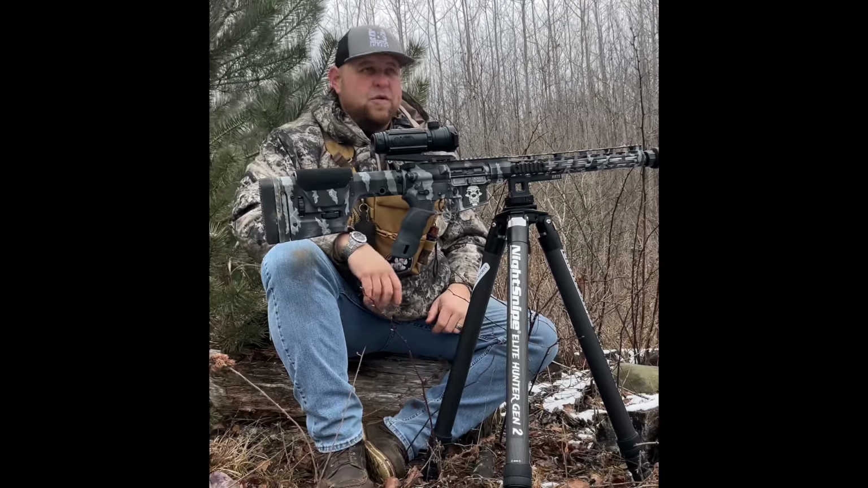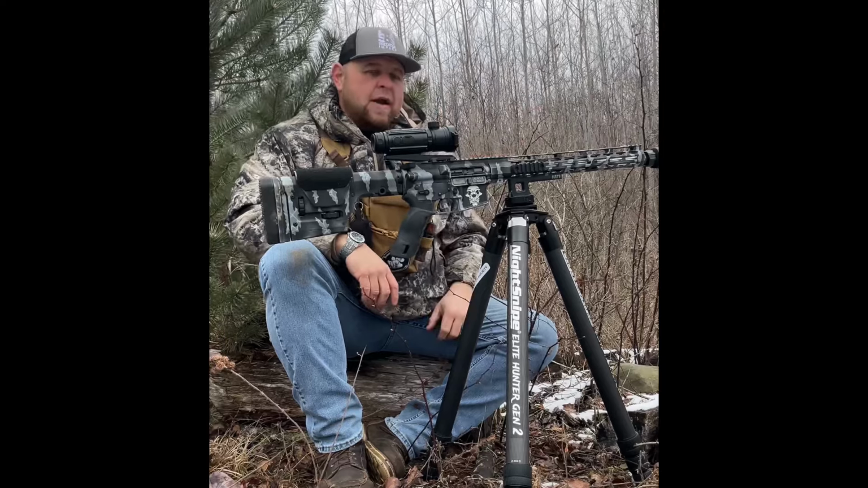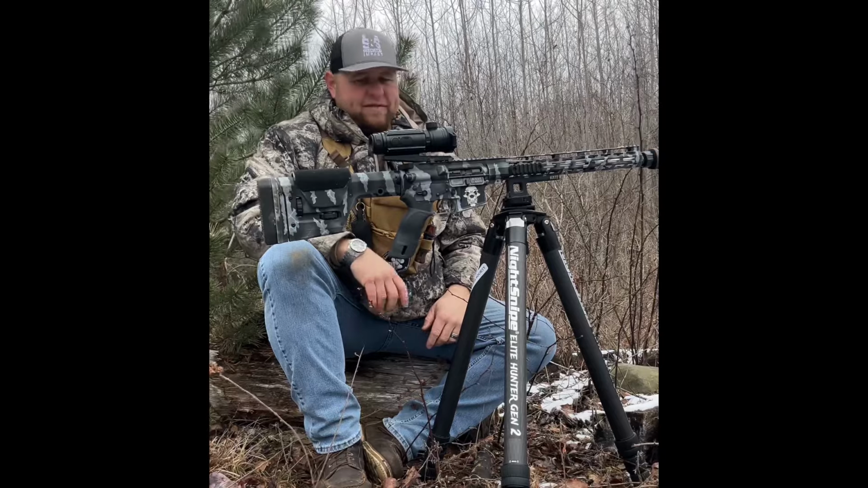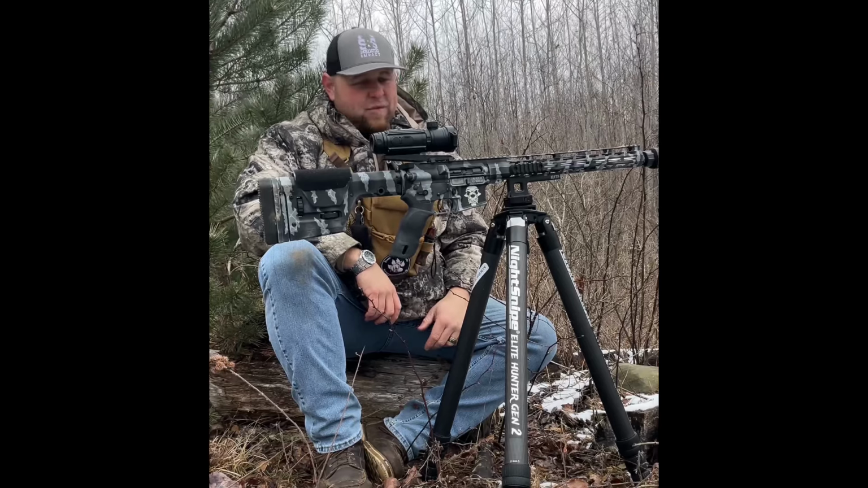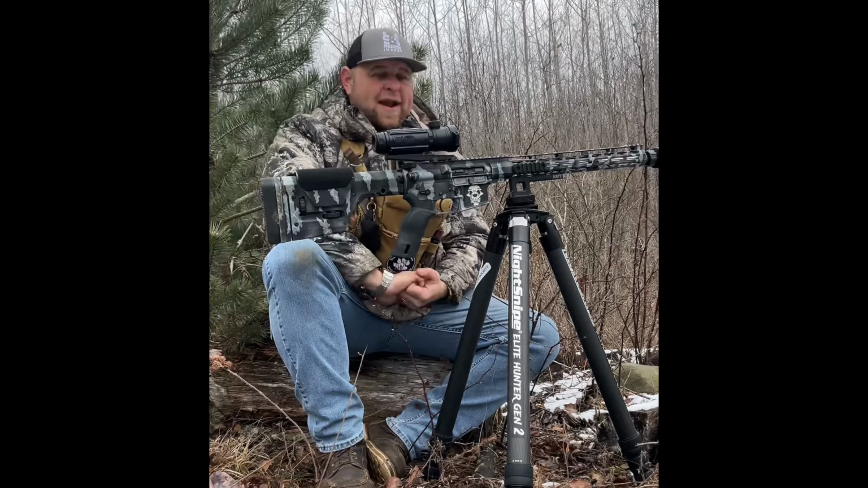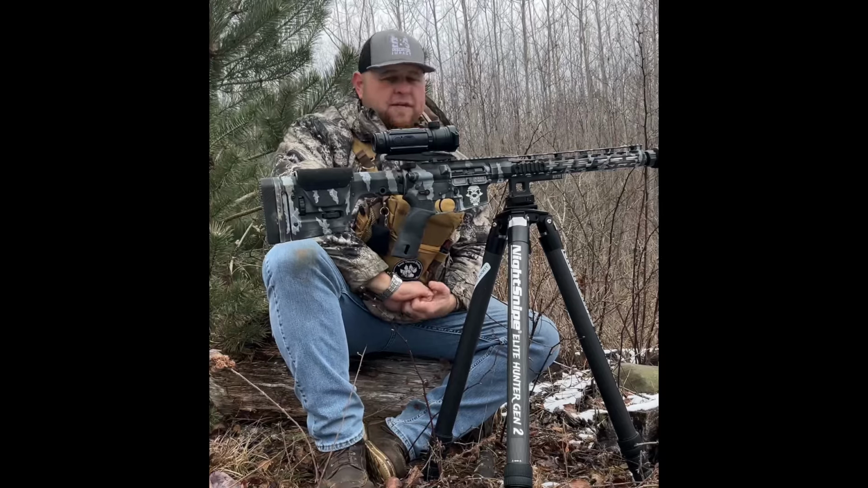Anybody that's in the thermal world knows that anytime you get that object just a touch brighter, it's beautiful. So that's another great feature of this. And I think the final feature I want to talk about is the price point of it. I believe it's somewhere around $29.99 for the 640 core, and it's cheaper for the 384.